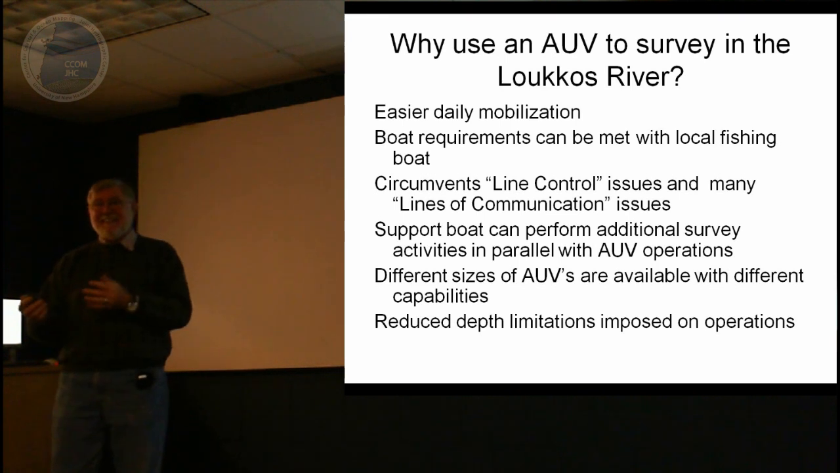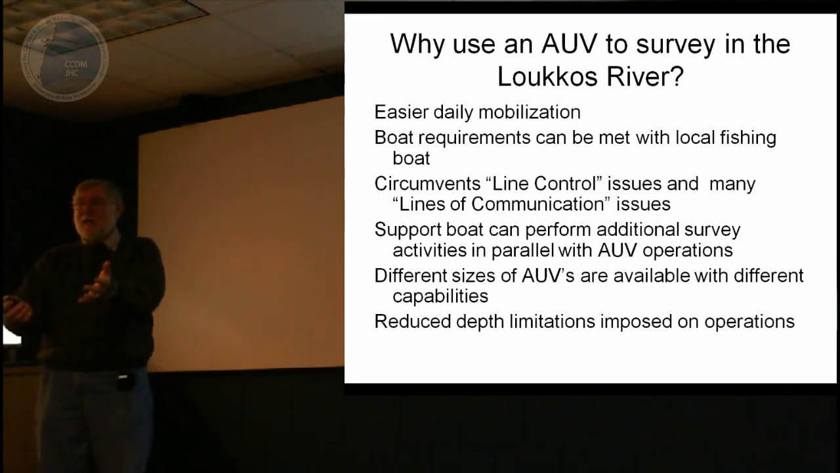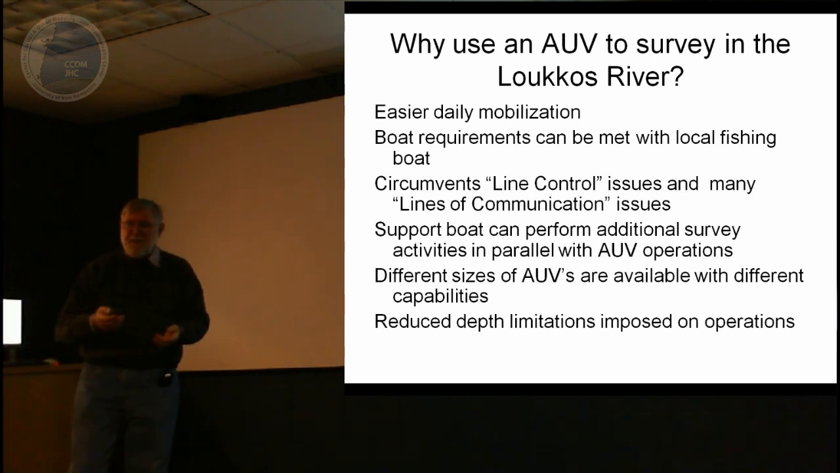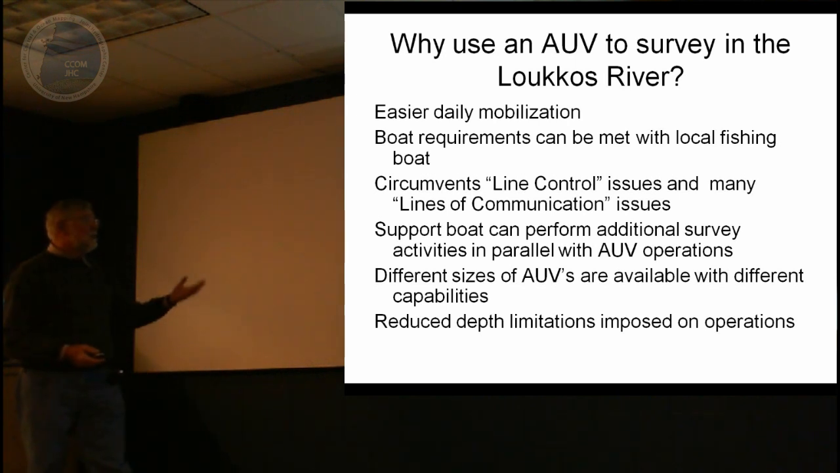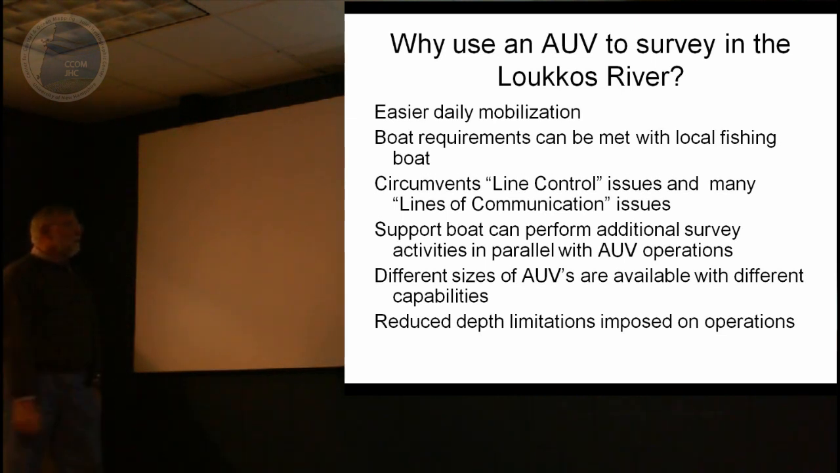Whereas in an AUV, all that's in the AUV. You just put it in and operate, and in that case, the patch test and all of the other offsets, they remain the same. But because of the security of the local port, we had to put this on and off every day. We spent 30 minutes mobbing and 30 minutes demobbing every day, because we were using a local fishing boat.